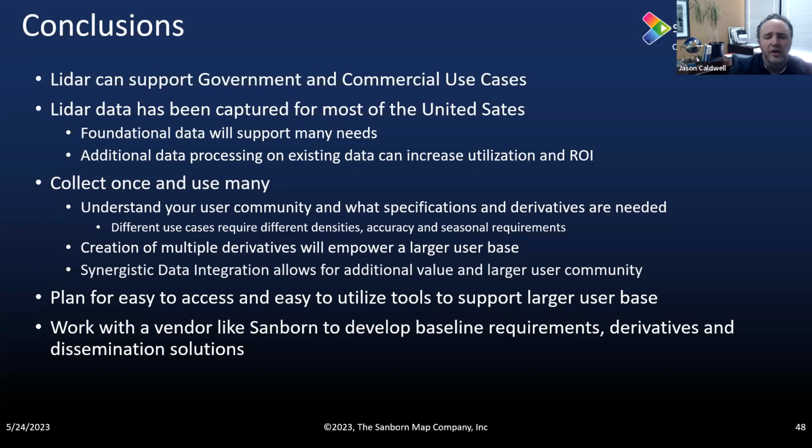And so the thought process that Srini was talking about in terms of an electrical utility entity, and how that entity may have a different specification requirement versus a different government group, understanding all those uses and understanding what you need in terms of the densities, the accuracies, and the seasonal requirements are very important aspects of trying to do it one time and use it many times. If you create multiple derivatives, that's going to empower a larger user base. And as I mentioned already, the synergistic data integration ends up being something that evolves even further.